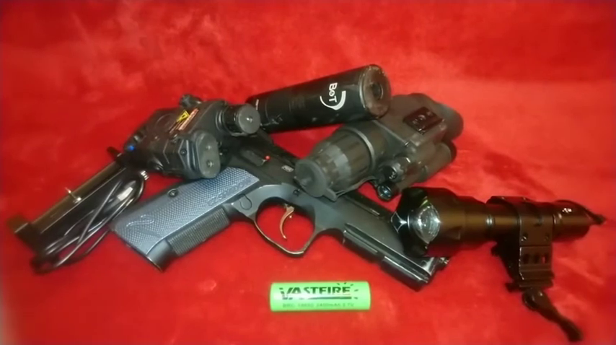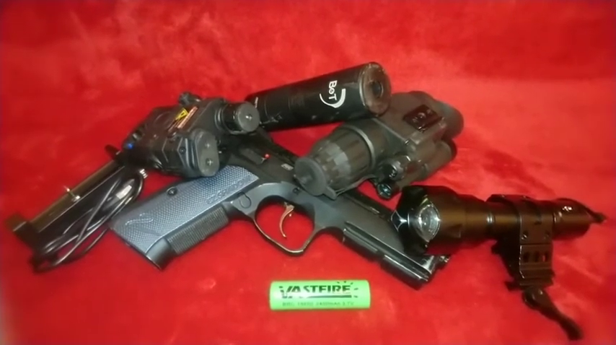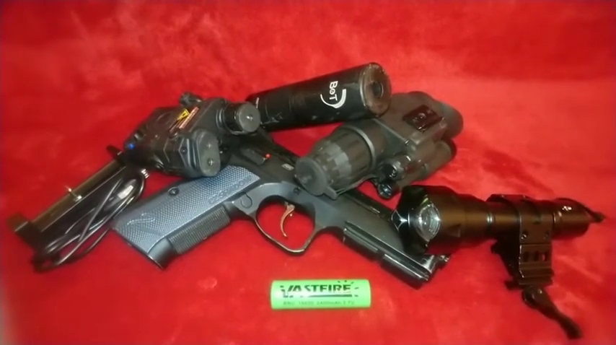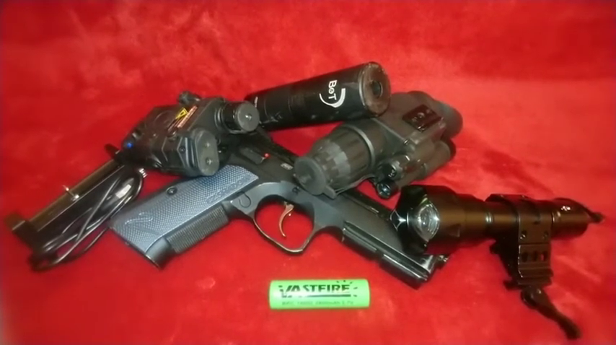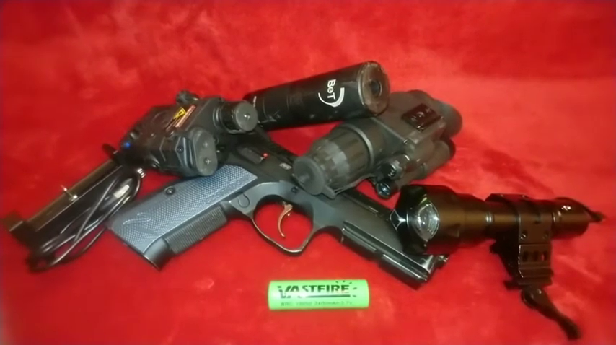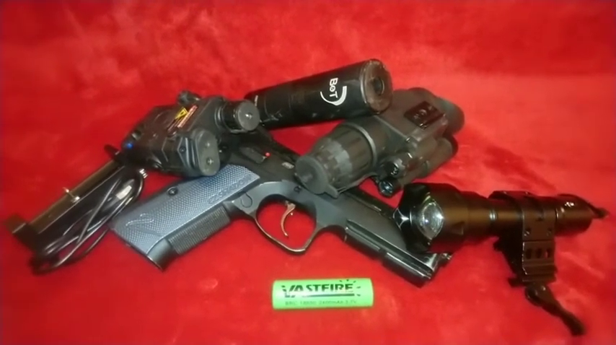But yeah, definitely depth perception is something you've got to get used to. I think it's even more apparent when you've got a monocular like what I've got here. So that's one thing to be prepared for.